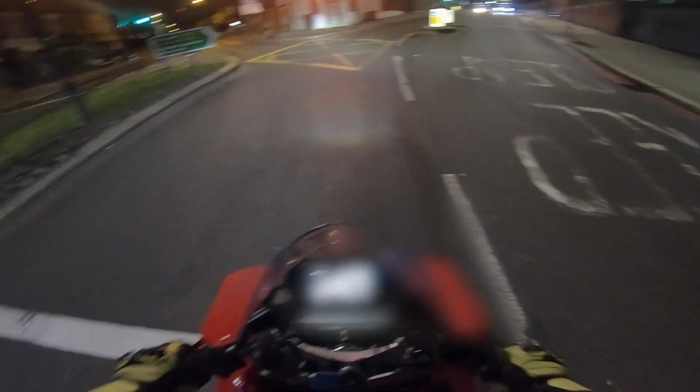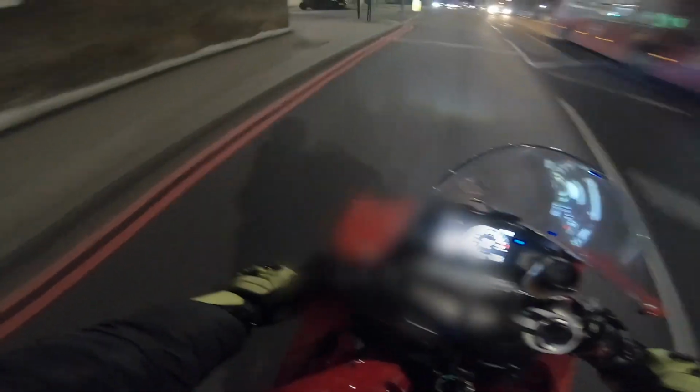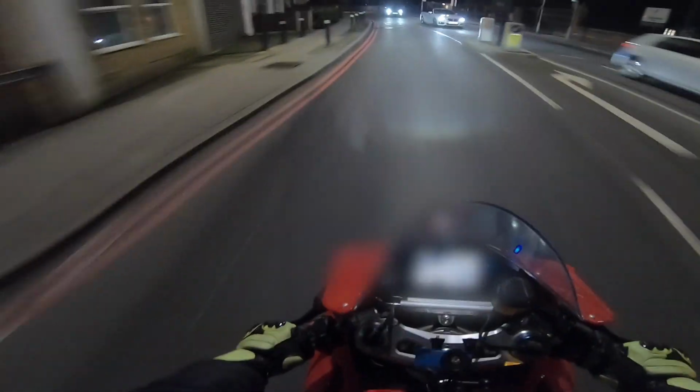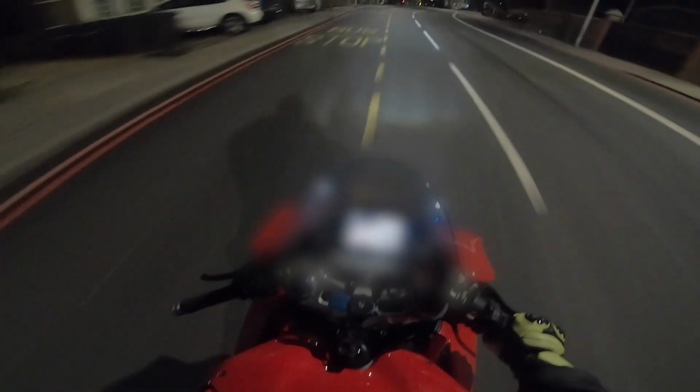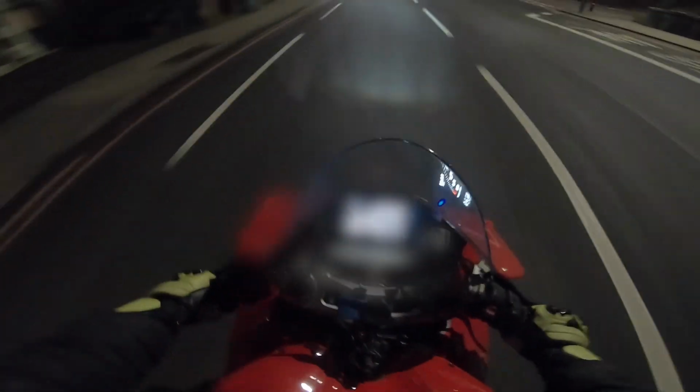Bike sounds so freaking aggressive. Ooh, can't wait for the exhaust. That is going to be, oh, and the remap as well, the exhaust and the remap. Up map seems to be the thing. I don't actually know of anyone else in the UK that tunes these bikes.